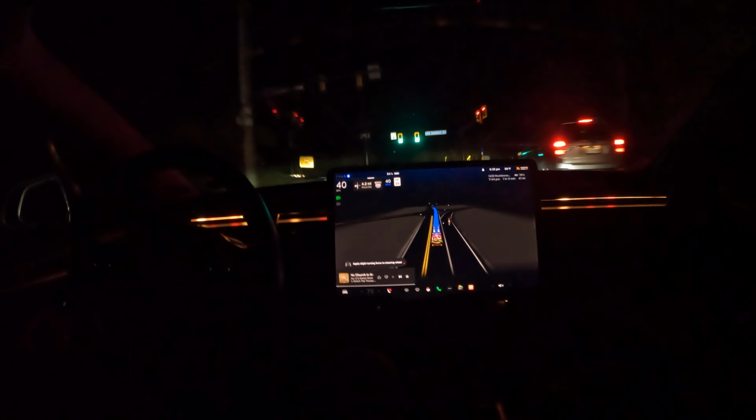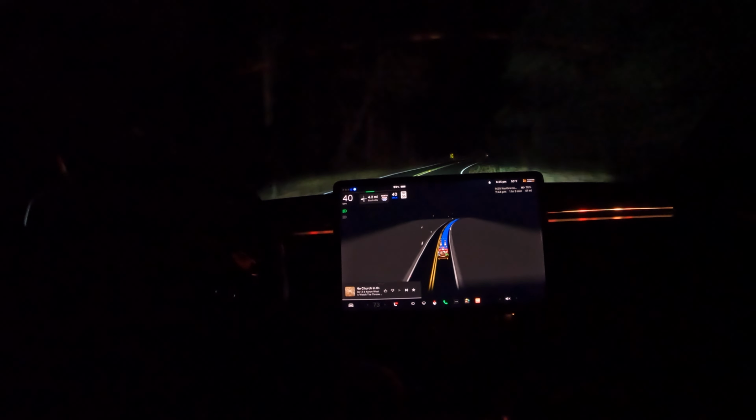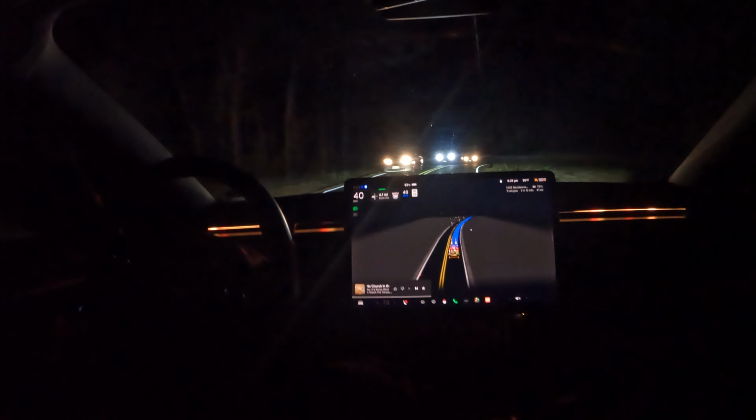Wow, look at FSD speeding through that little bit there. But it is definitely like a nice mood enhancer kind of thing for your car.